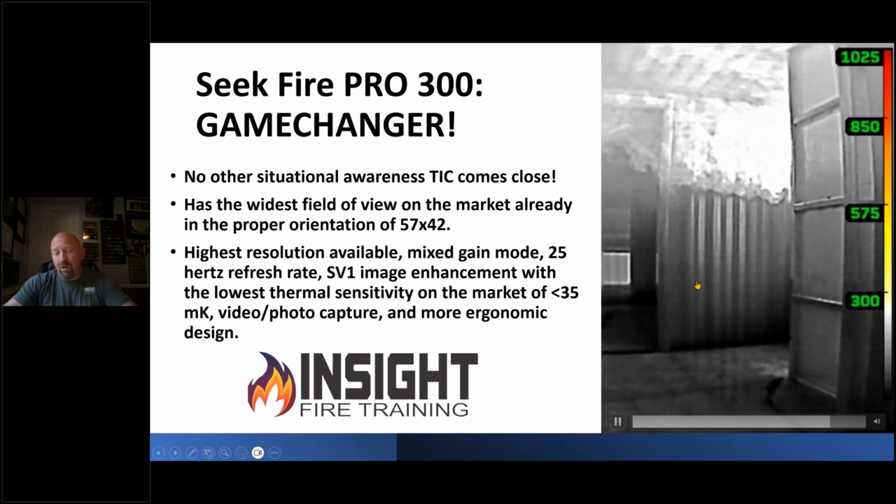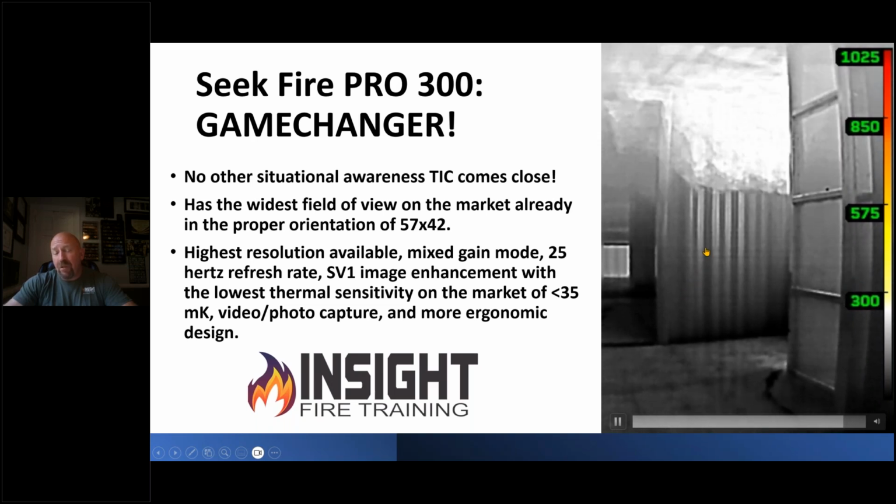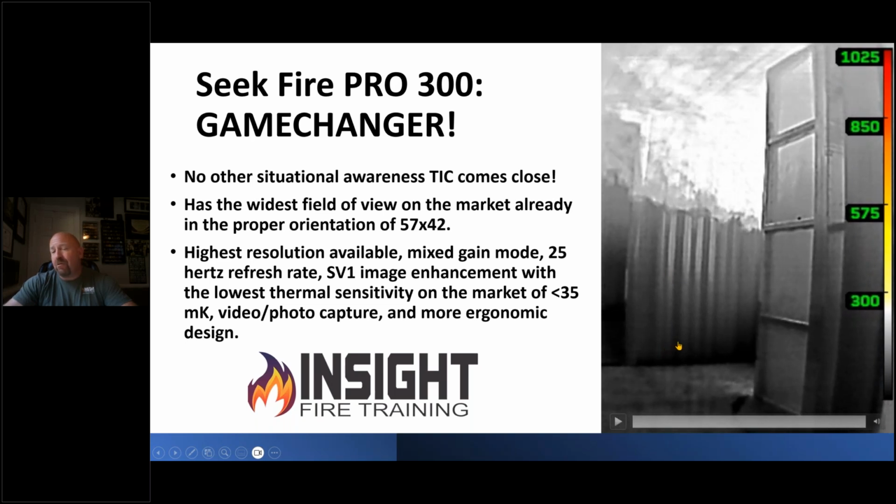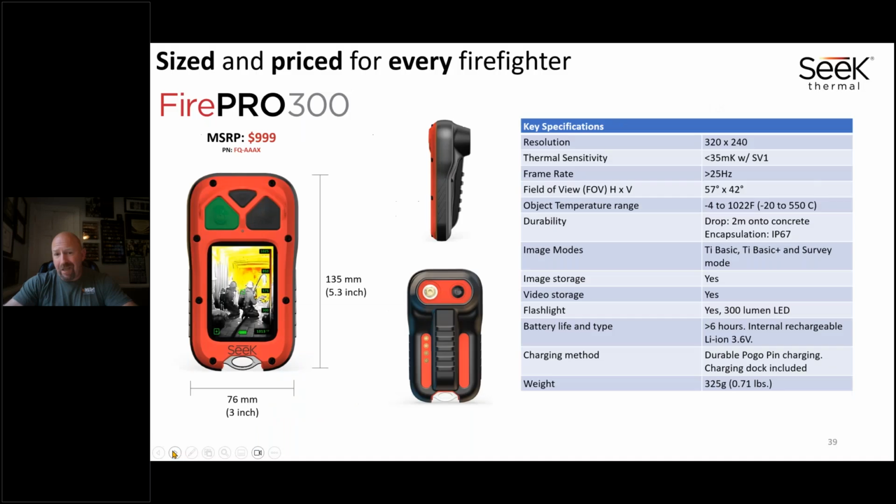Because the majority of the fire service, ladies and gentlemen, is dealing with reduced staffing. They may not be able to put a $3,000 to $5,000 device on the firefighters, but they can put one of these on every firefighter and they can make a difference. Simple, it's easy. This is what we call an innovation in the industry, or in leadership, they call it disruptive leadership. It is a welcome change that needed to happen because this device will save lives if used properly.